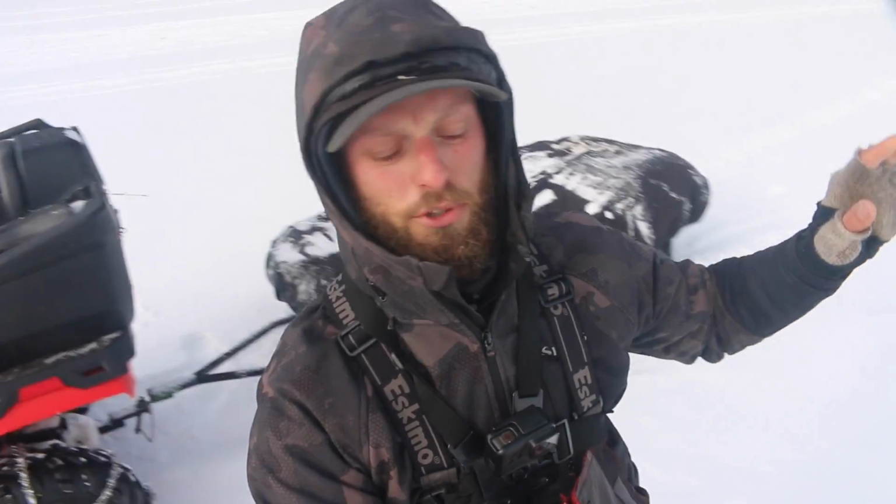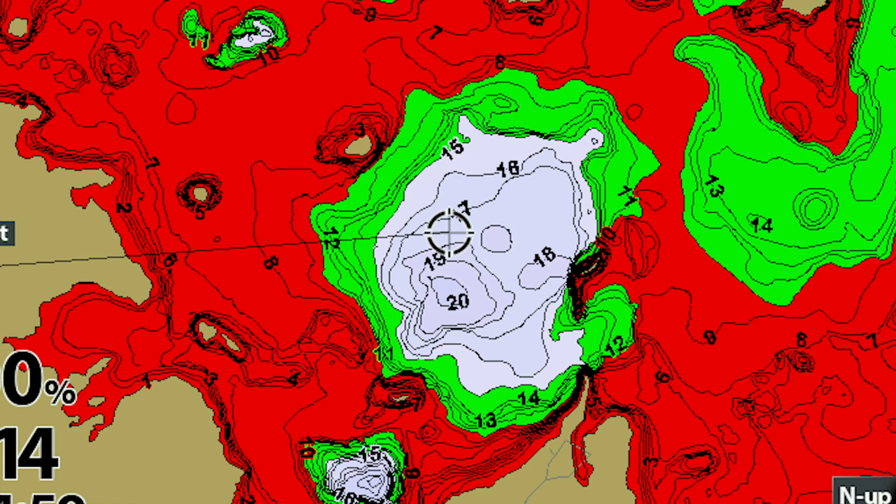So the first thing to do when you roll up onto a basin like this is we're fishing a spot that looks like this right here. Anytime you're fishing a basin bite, a lot of times we're looking for some of the deeper water in an area. So a lot of like 8 feet around us, and then we have a 20-25 foot isolated hole right here.